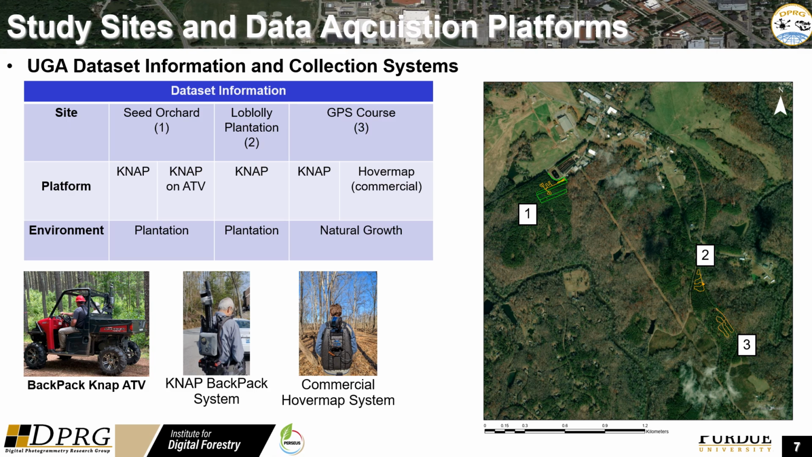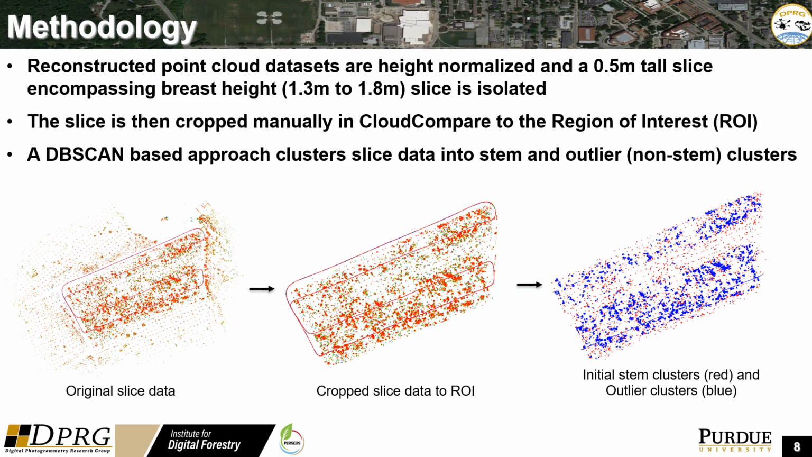A total of 5 datasets were used, being collected using DPRG's KNAP and the commercial Hovermap backpack systems. 2 of these areas were plantation and 1 was a natural growth forest. These datasets include a seed orchard, which was collected using KNAP and KNAP on an all-terrain vehicle, a loblolly plantation, which was collected using KNAP, and the GPS course, which was collected using both KNAP and Hovermap.